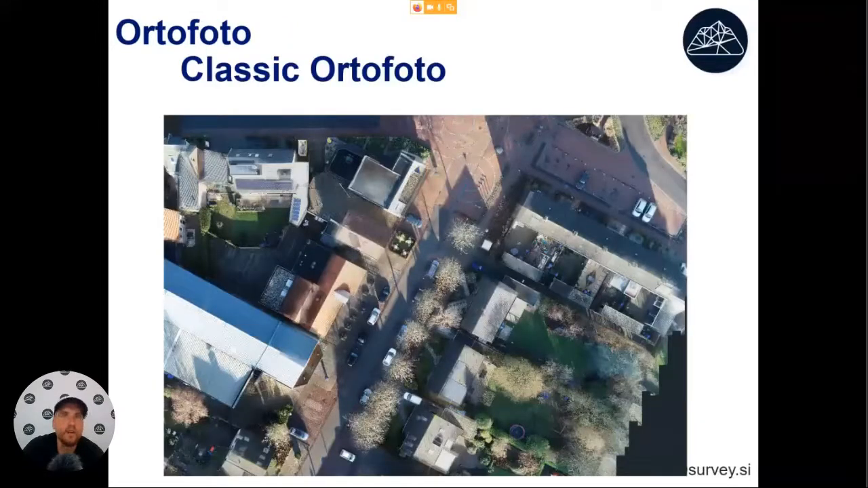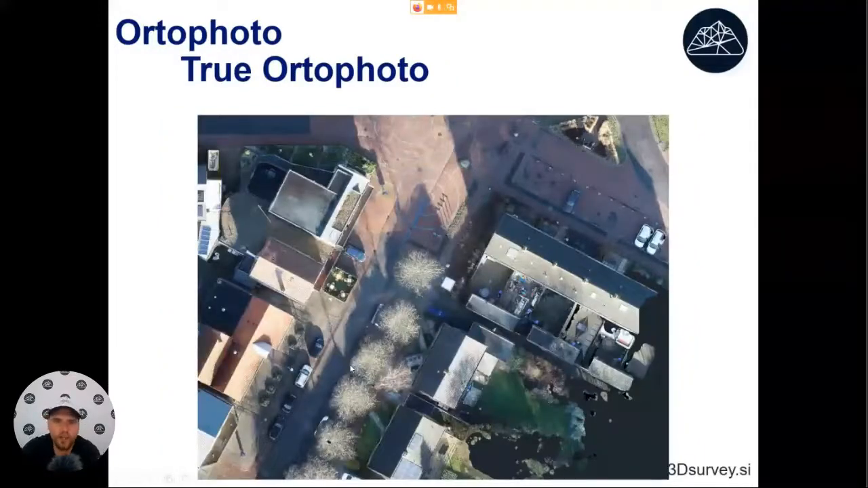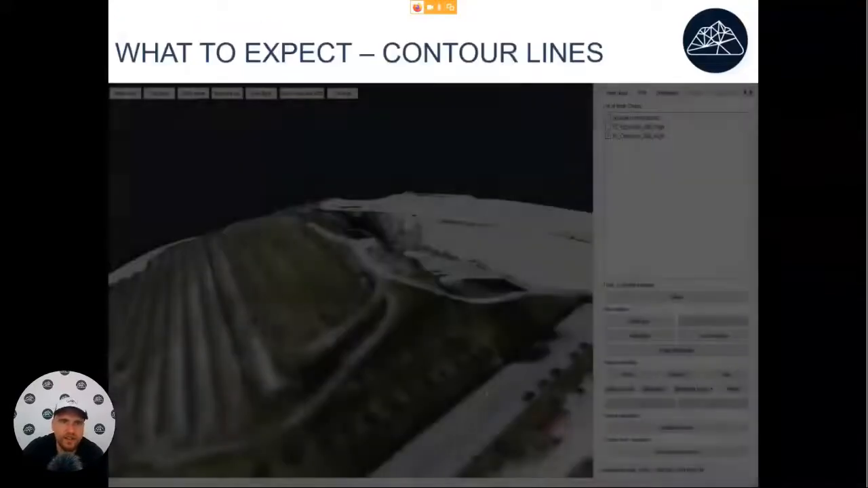Now, if an orthophoto is calculated out of a digital terrain model, in that case what we will get is the classic orthophoto. In that case, the building roofs will not be correctly positioned. On the other hand, if we calculate an orthophoto out of the DSM, then what we get is what we call a true orthophoto. In that case, the roofs of buildings and trees are exactly where they are. So both have their benefits and weaknesses, and we will check that later.